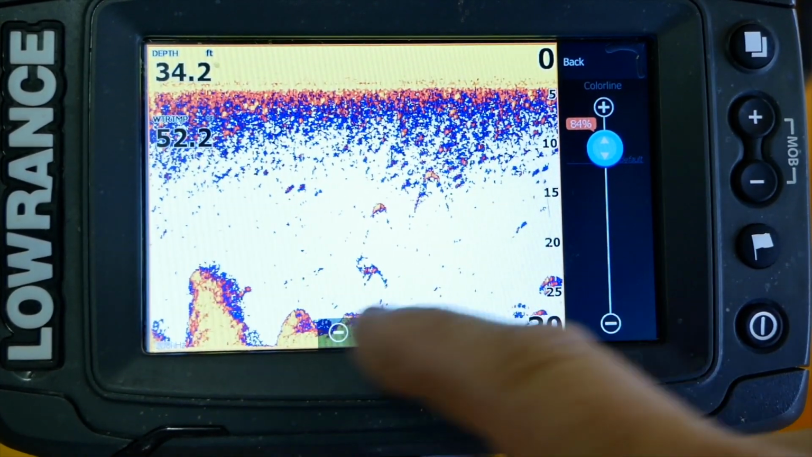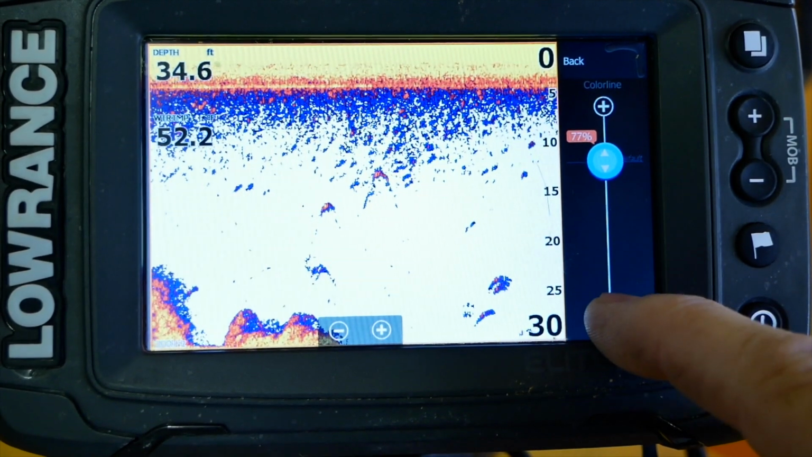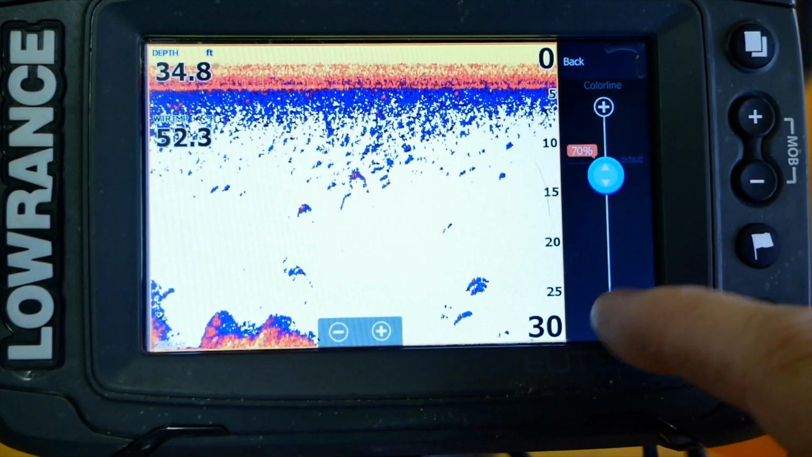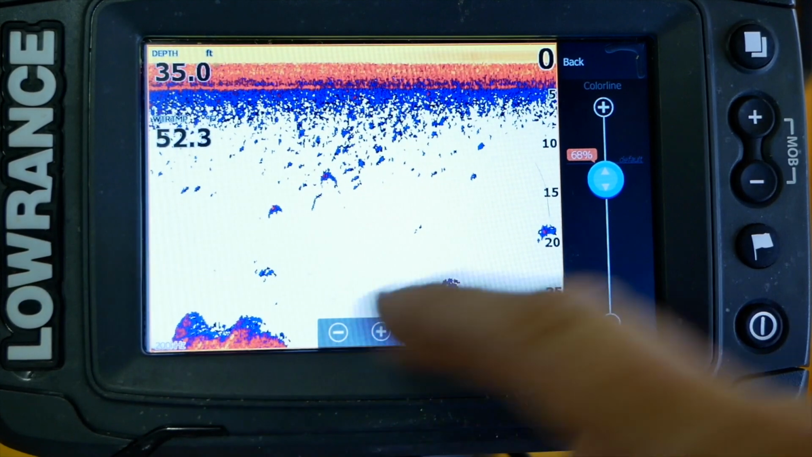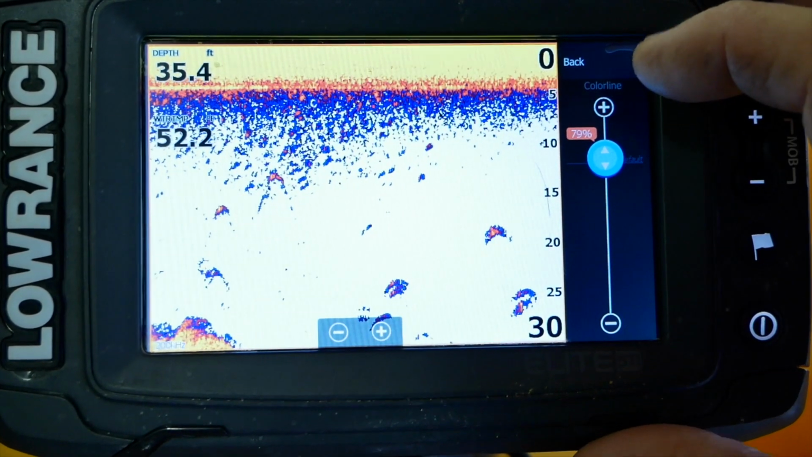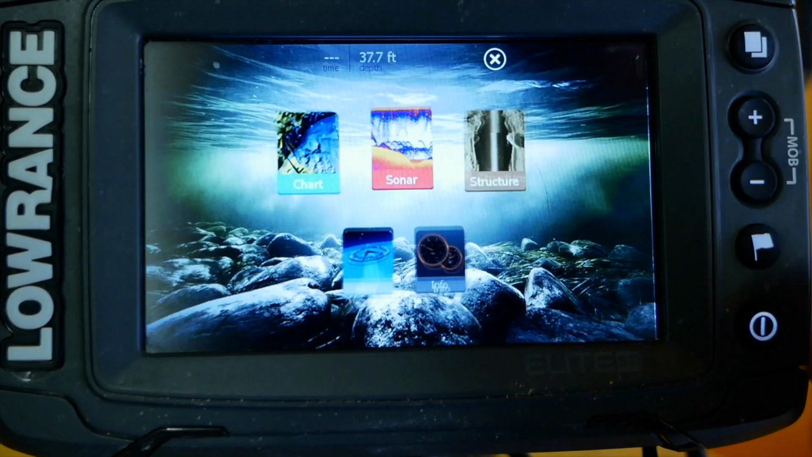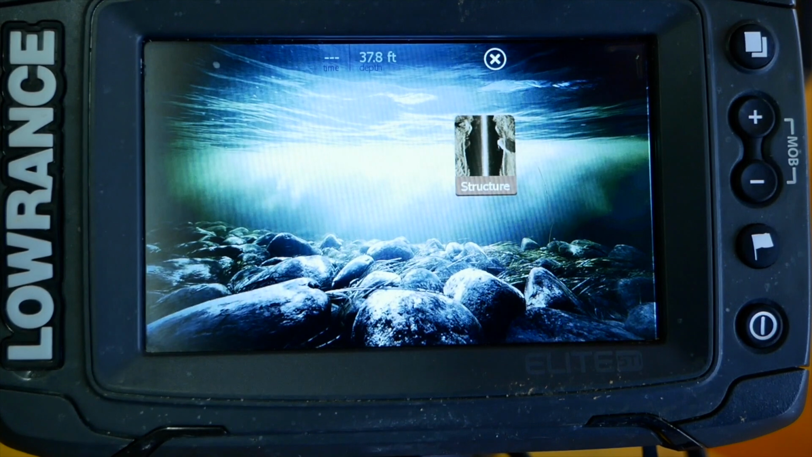The more yellow, the harder the bottom. If you get to a bottom like this, you know it's a little bit softer. So I like to crank this on up a little bit. Alright, now let's get out of this and we'll go to structure scan.